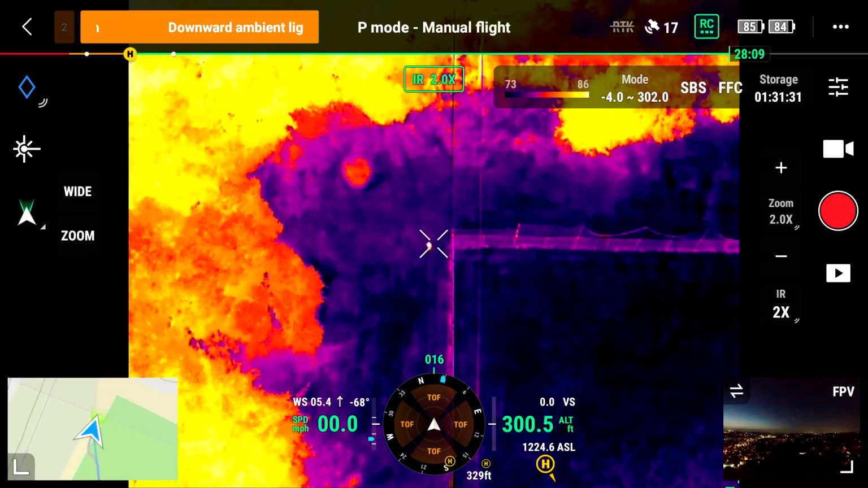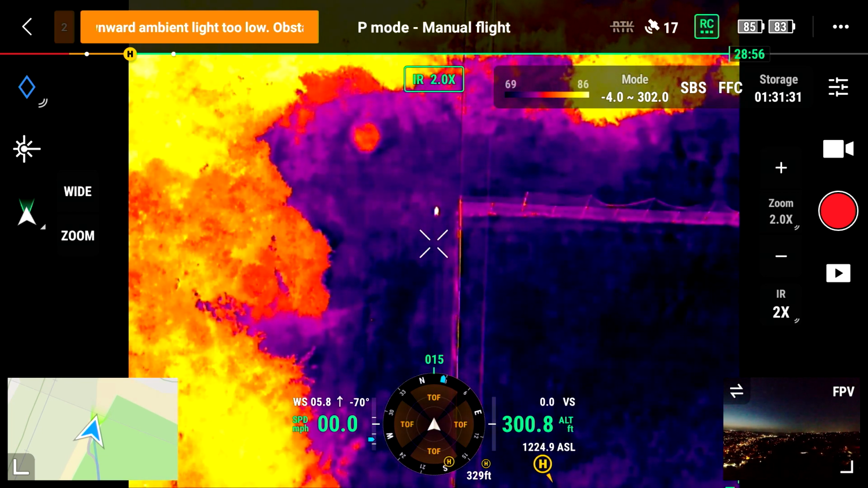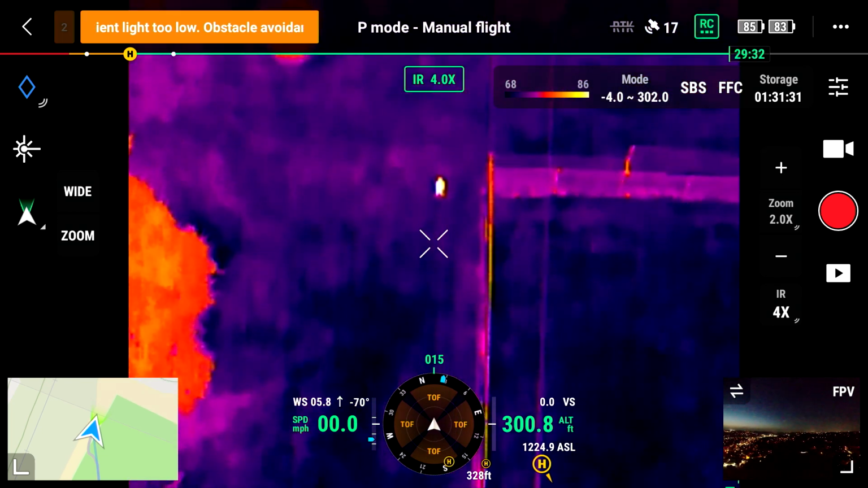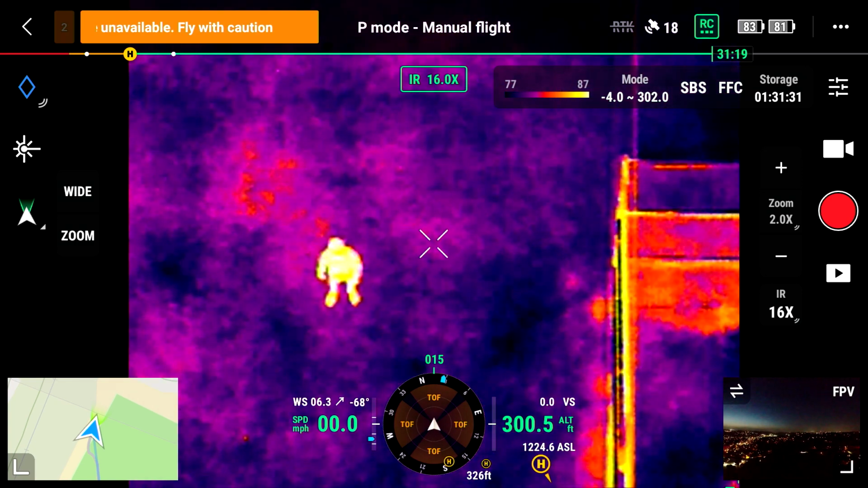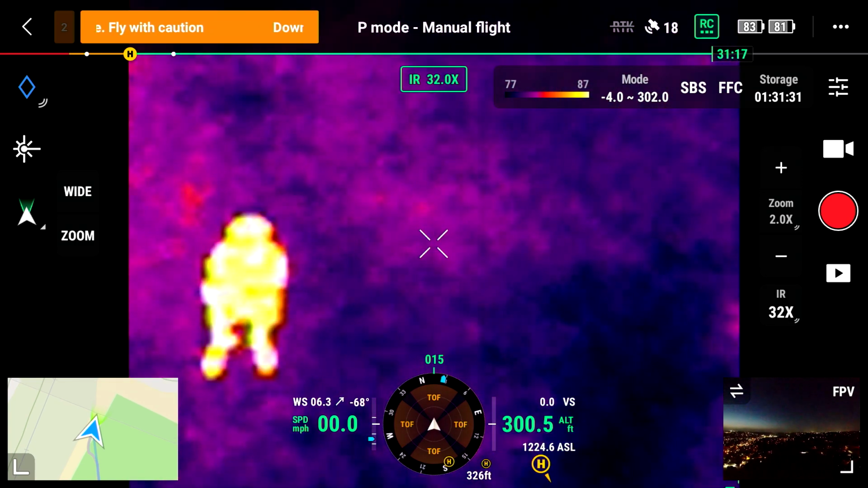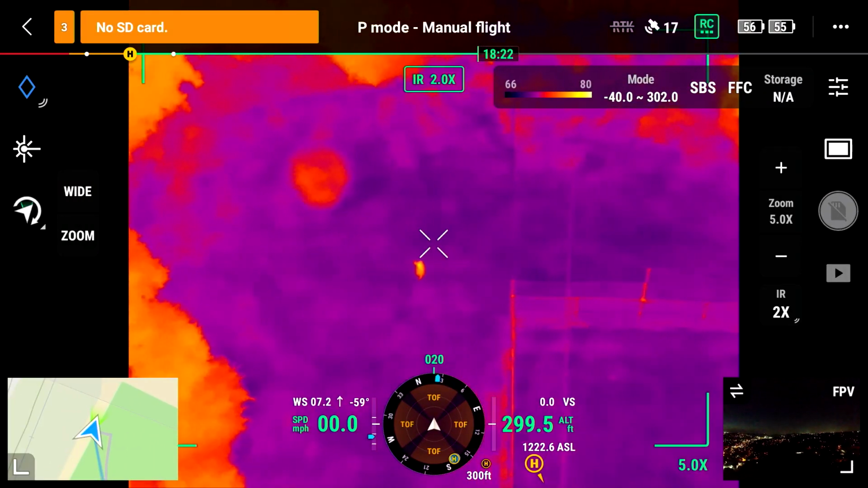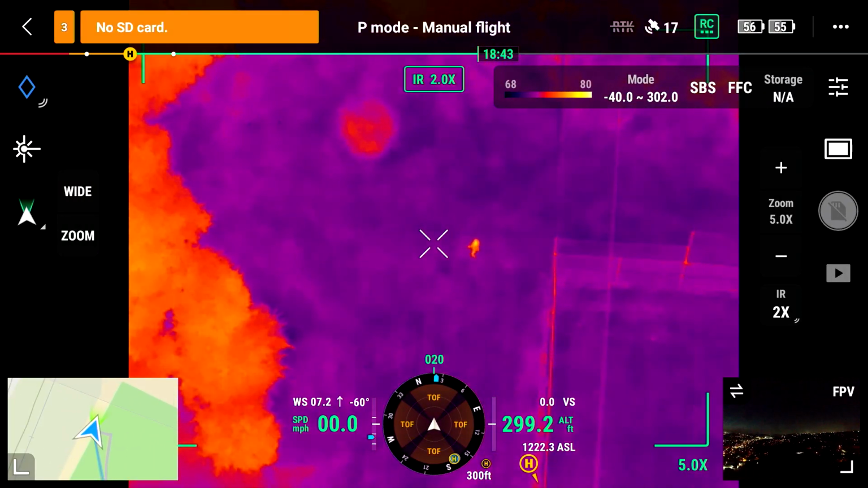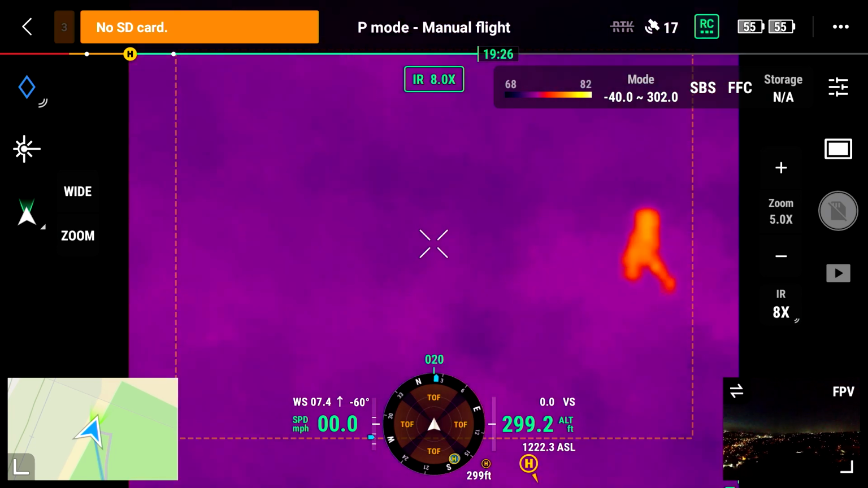Then we just kept going up in altitude. We did another test at 300 feet. Again, for the N version, here's what it looks like at 2 times, 4 times, 8 times, 16 times, and 32 times. Switching over to the H20T, here's what it looks like at 2 times, 4 times, 8 times.